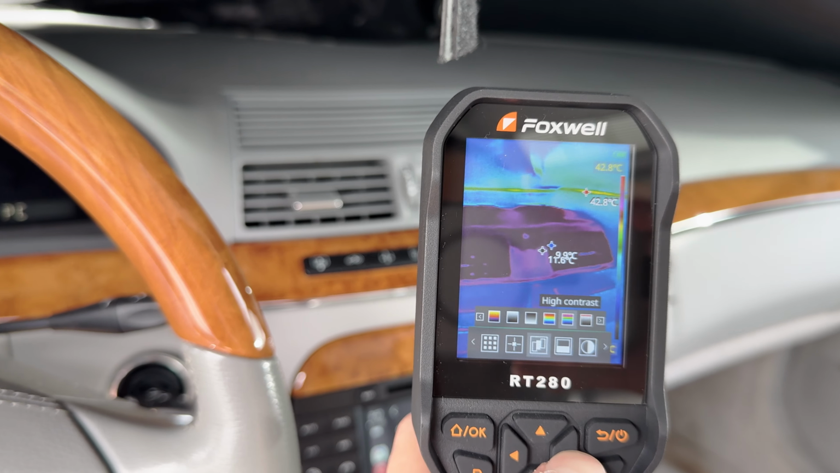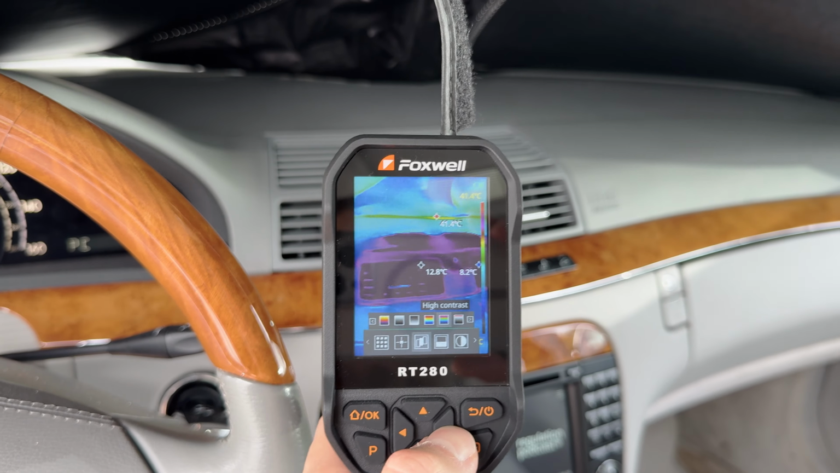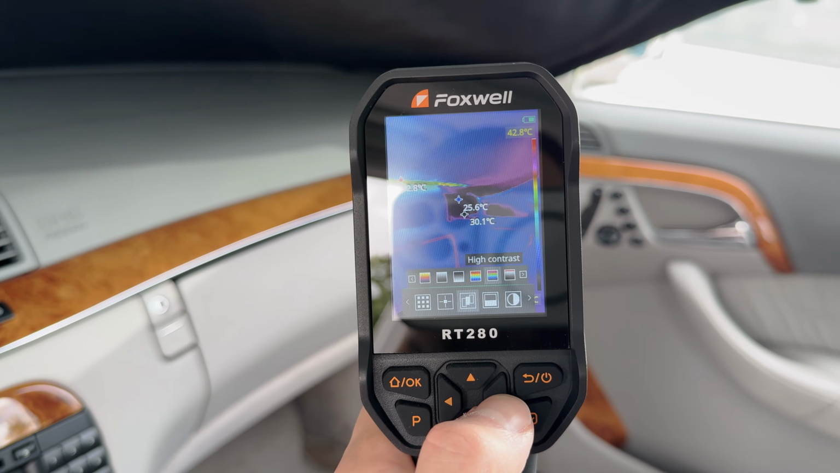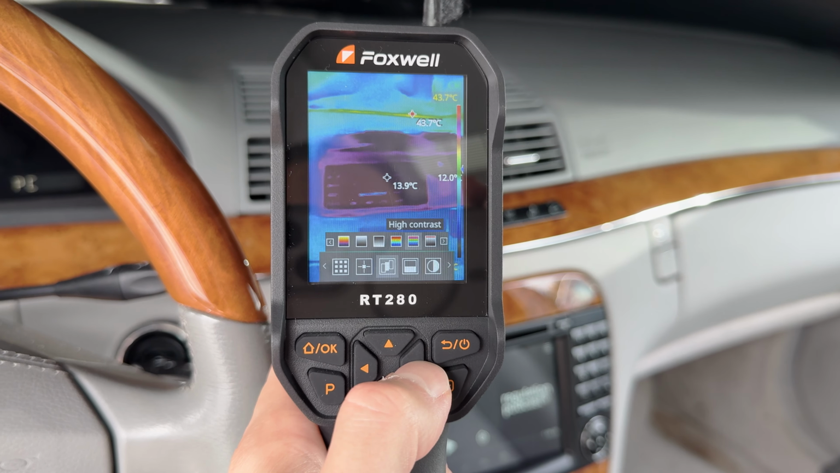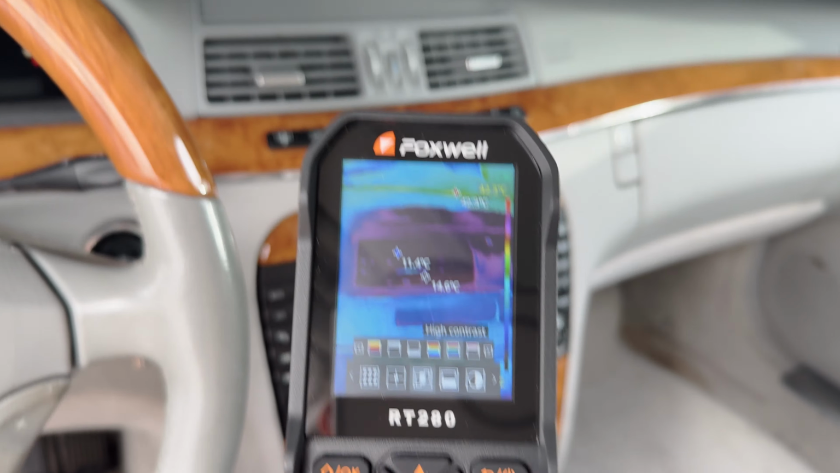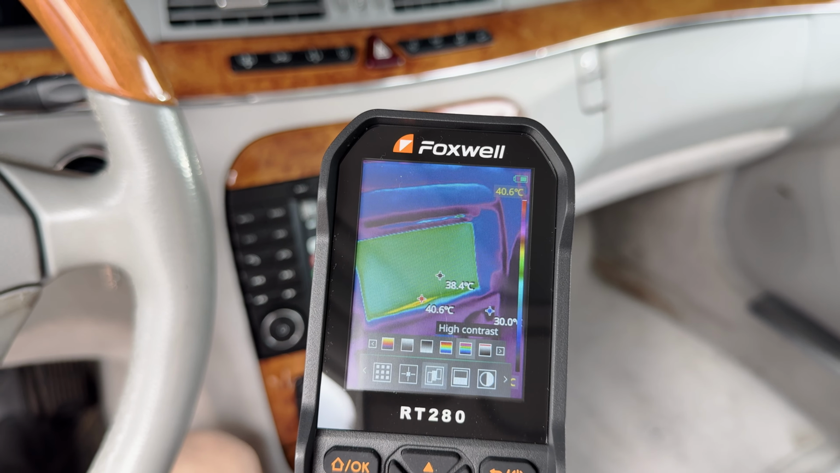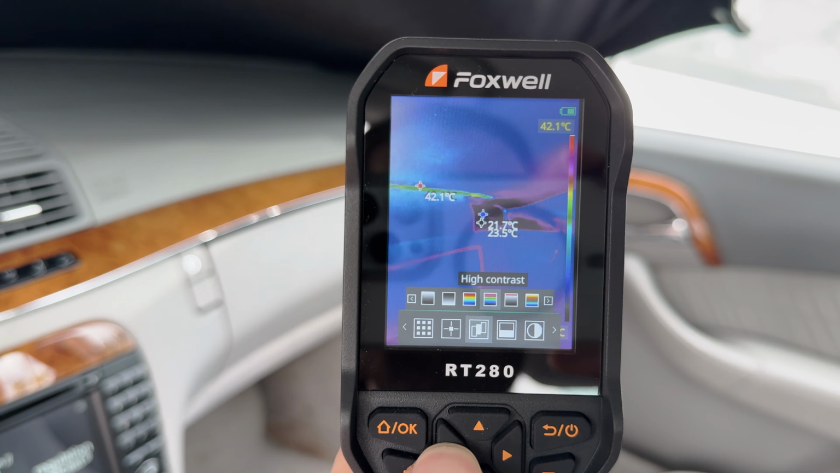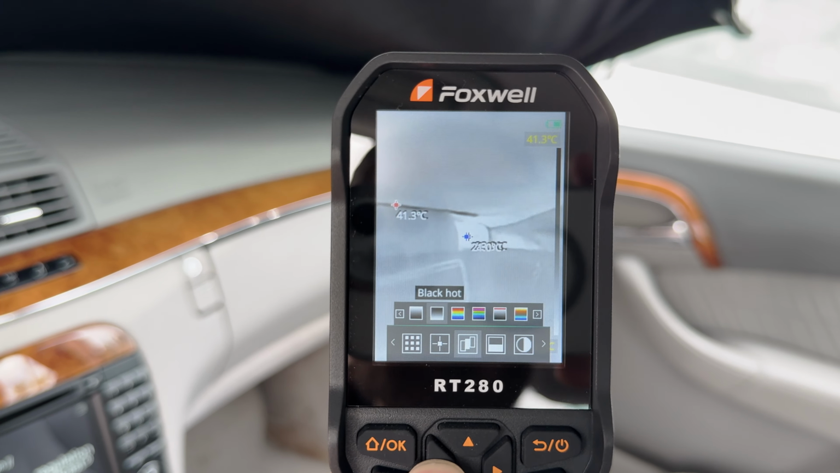High contrast, so here you can really see our cold spots are a lot darker. And actually you can see right now, it's getting really cold in the center vents. You can see more warmth here. So you have a lot of color options. You can pick whatever works best.